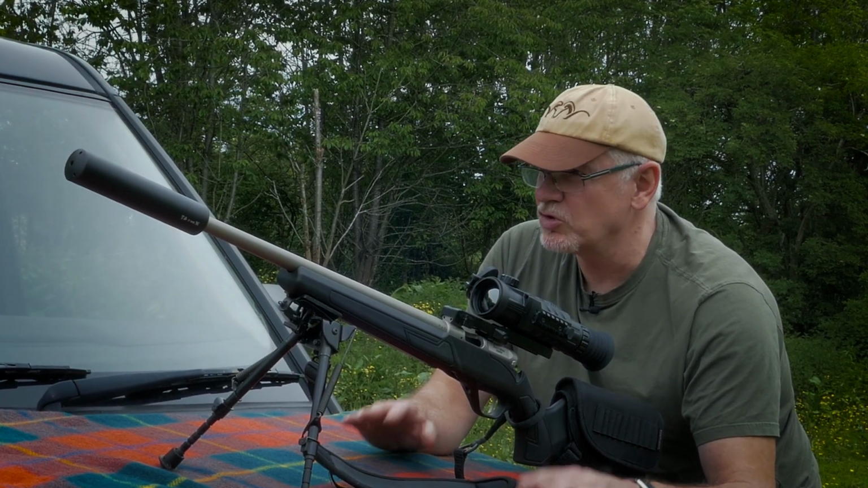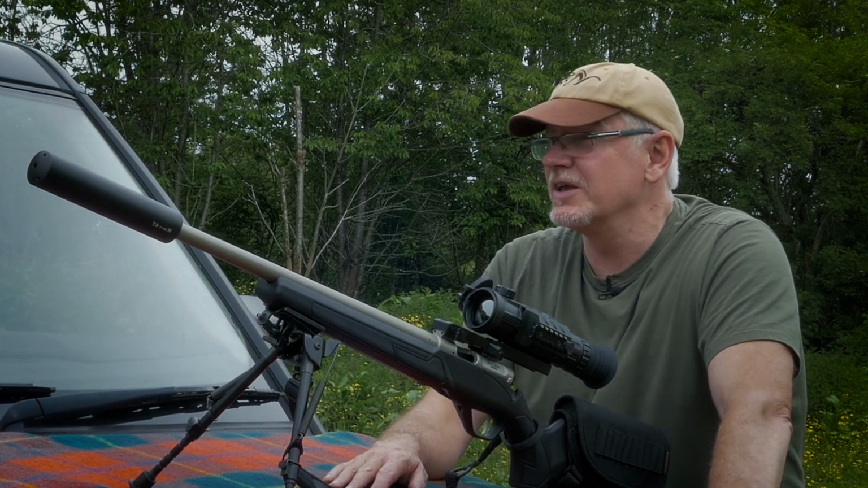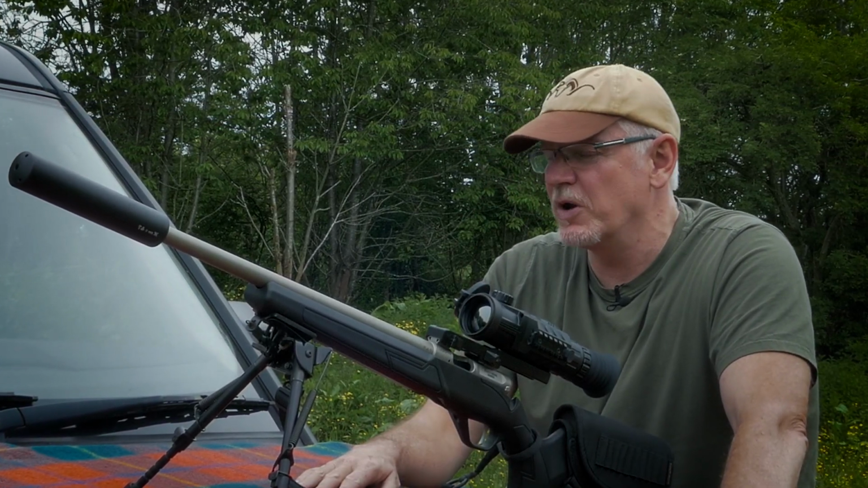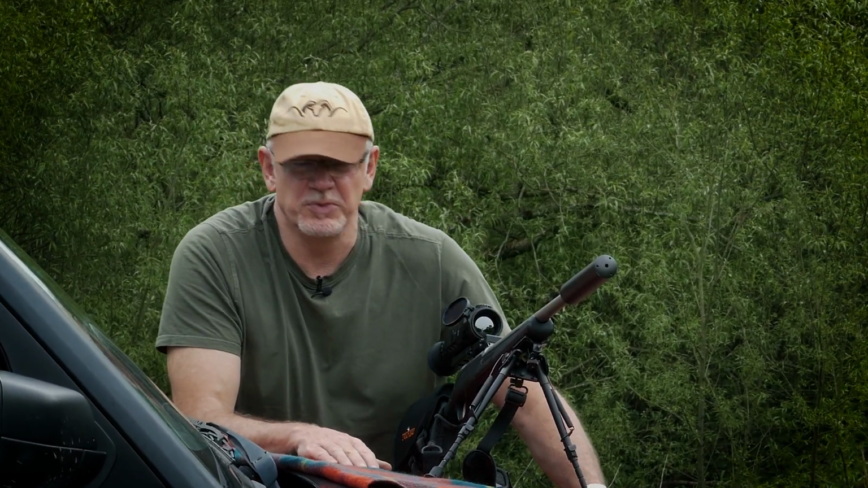If you like simple, quick, the Rico's great, and it does have a really impressive image. I was very impressed when I first powered it up. I'd say the big difference between the two in terms of image quality, and that's going to be the big deal breaker for a lot of people,